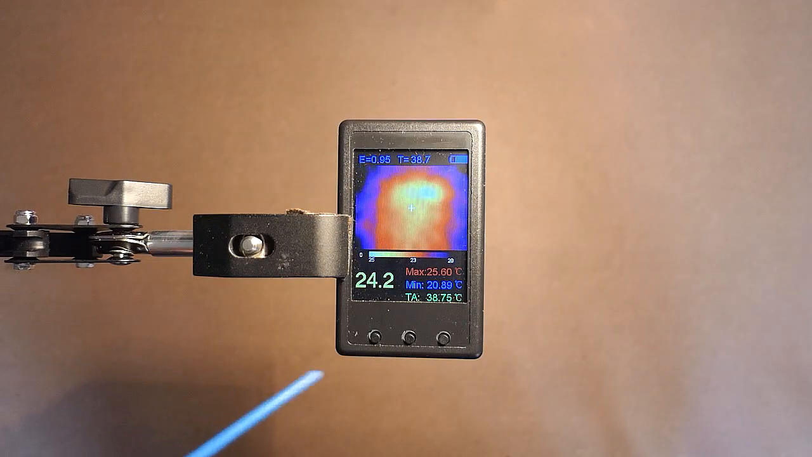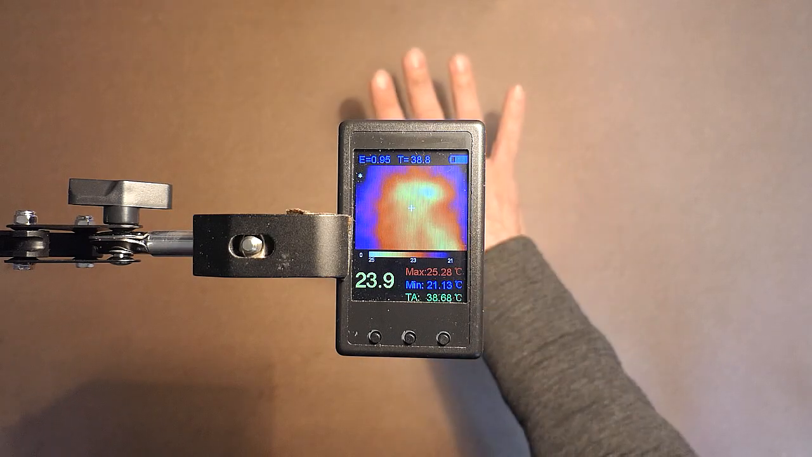In case we press this button once, the device freezes the image.